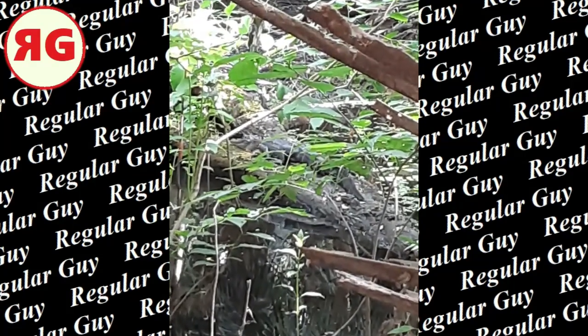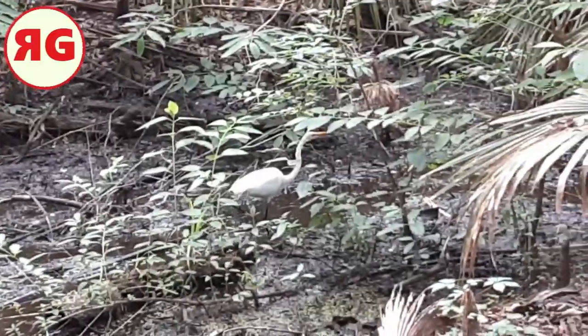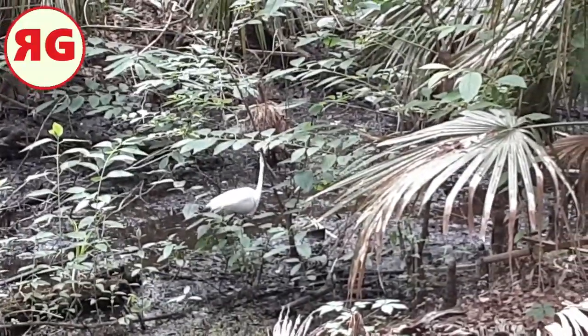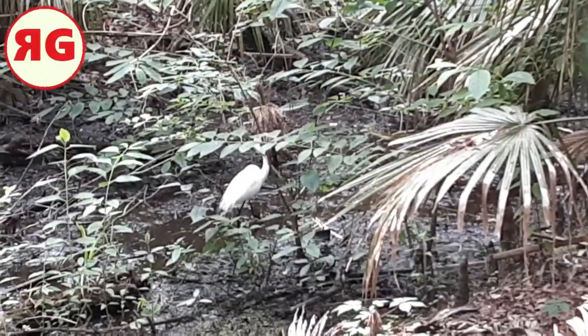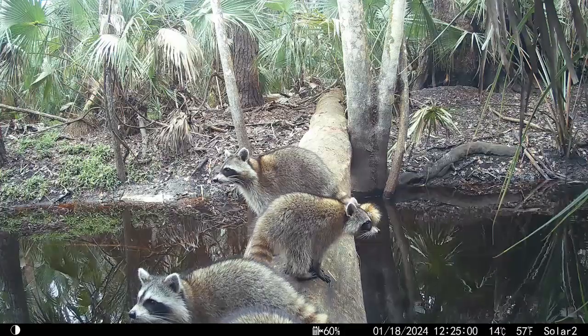Here's that same gator when I was walking back. And yep, there's that heron. He was trying to ignore me, but I kind of stayed on his radar. And here's a raccoon, so you know what that means.